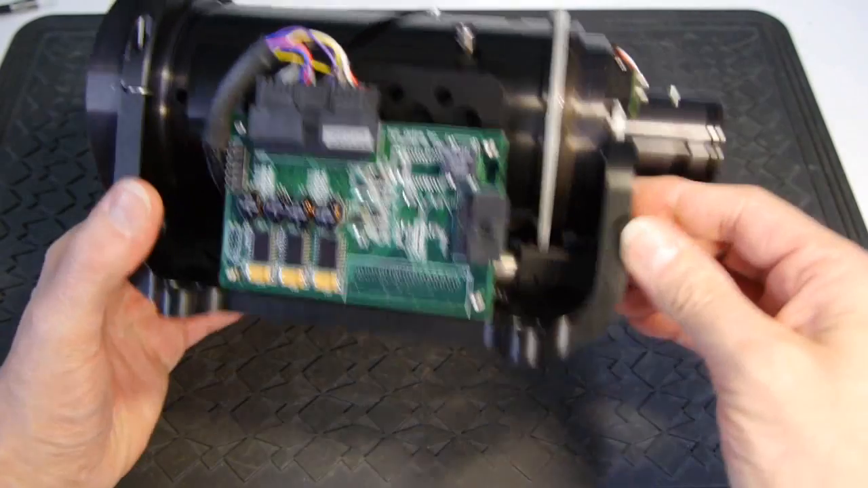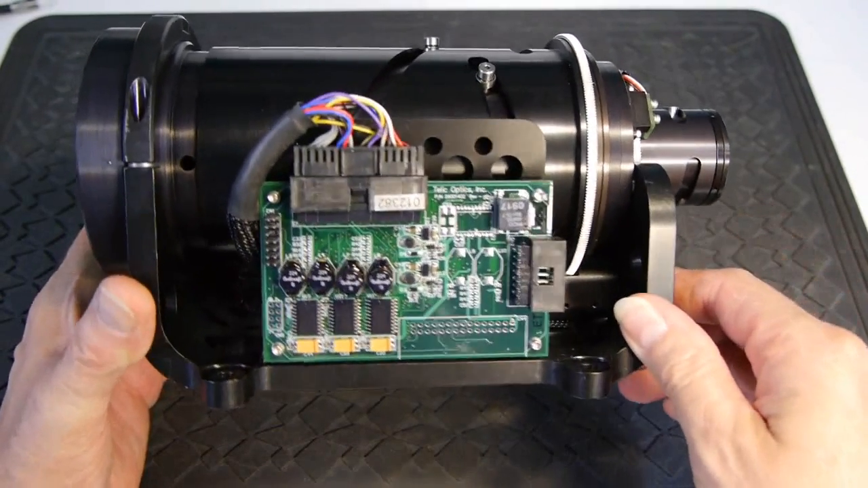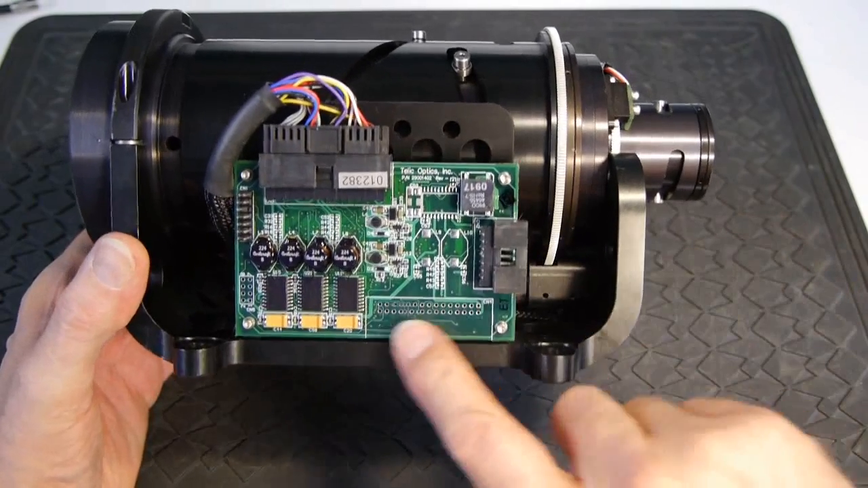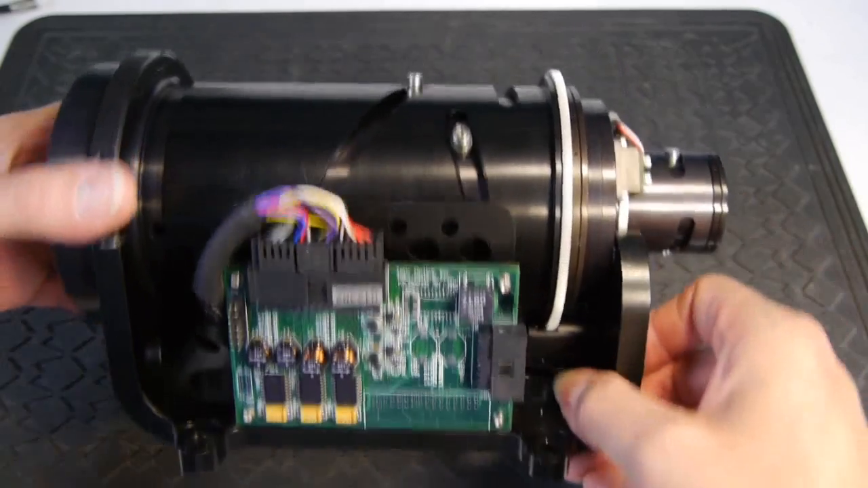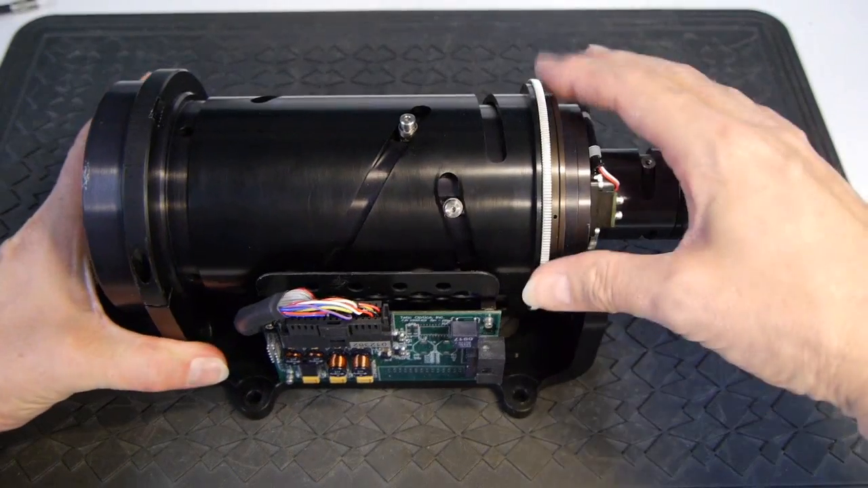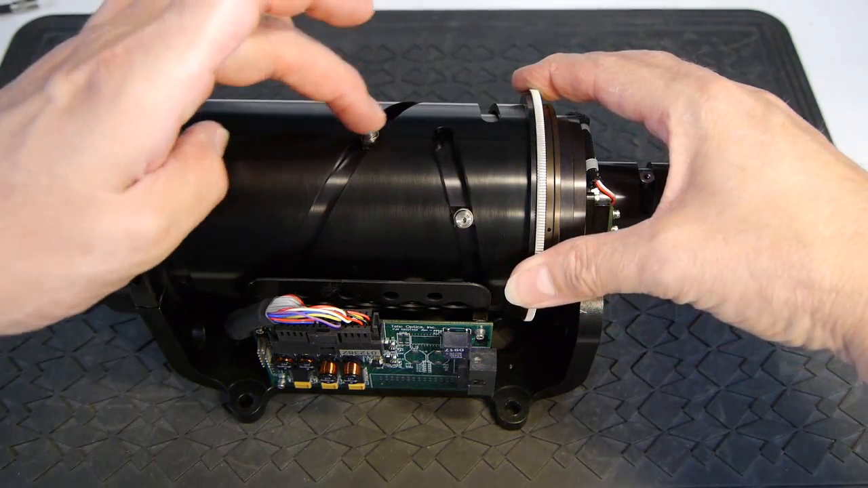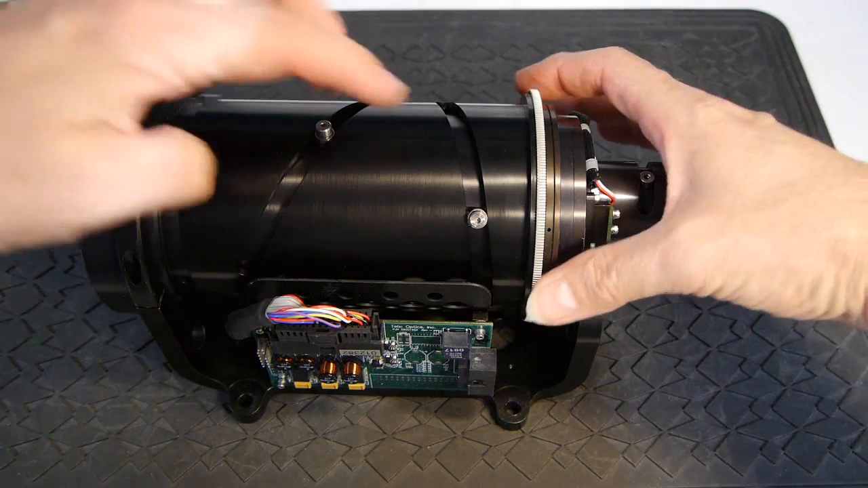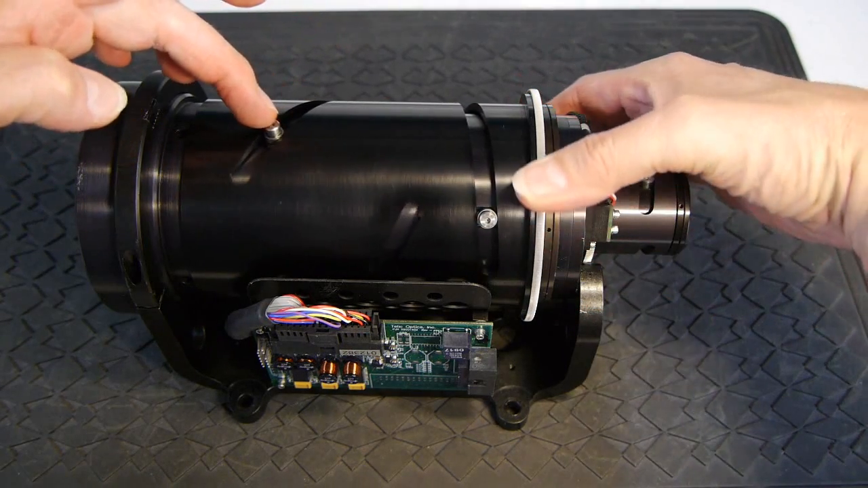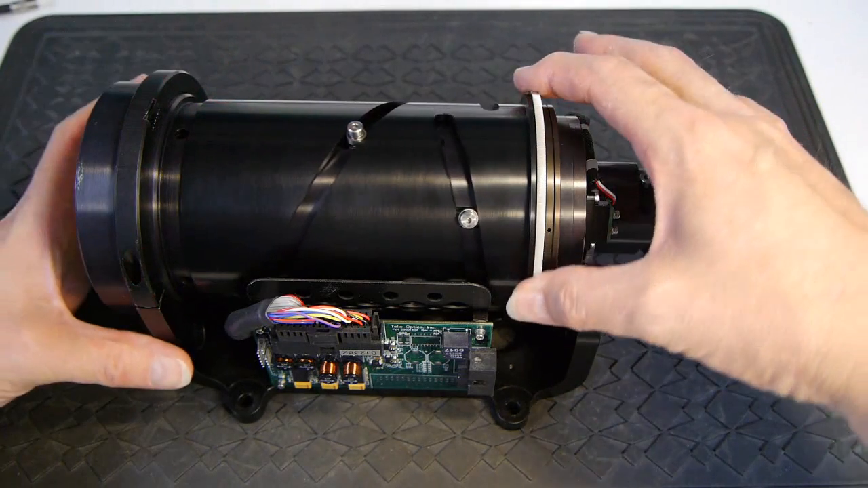And here's the control board. It's interesting that it's not fully populated. There's obviously another version. And as I turn this ring gear, you can see the lugs here that are moving internal elements of the lens, one going backwards, one going forwards, and it's just a beautiful smooth motion.